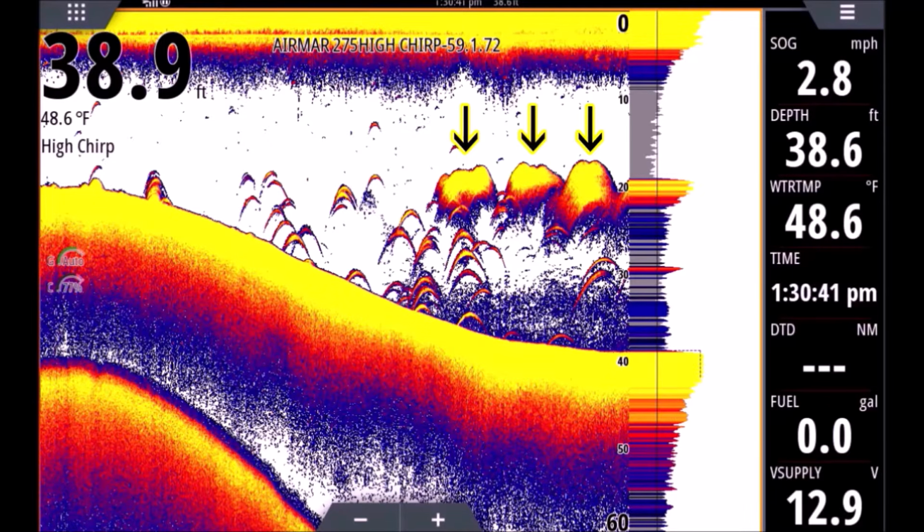So when you see a very dense school like this, chances are it's very tiny bait, because very small bait can get super close together and all their air bladders kind of blend together as one, and it looks like one solid mass. So that's a good way to determine the size of your bait. If you have a nice thick cloud like that, chances are it's small bait.